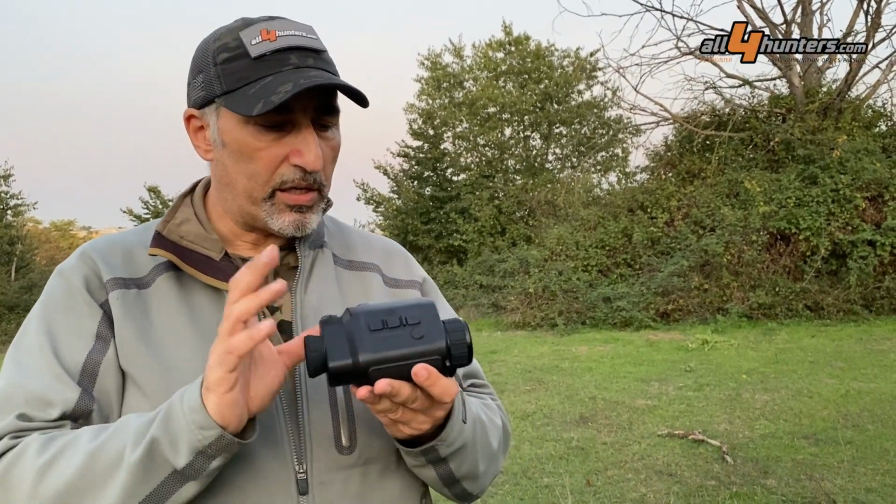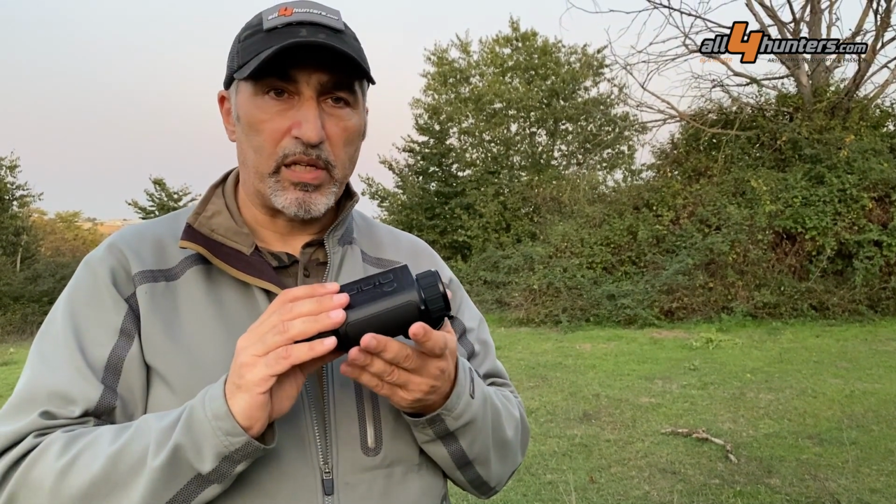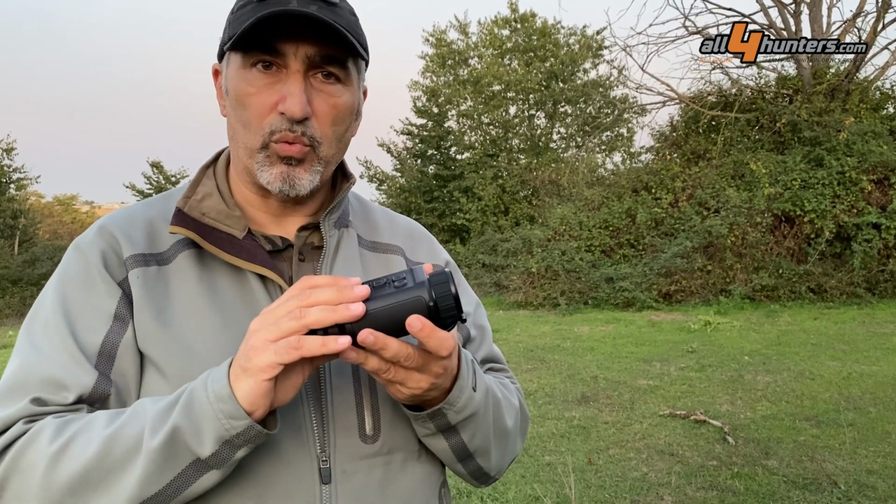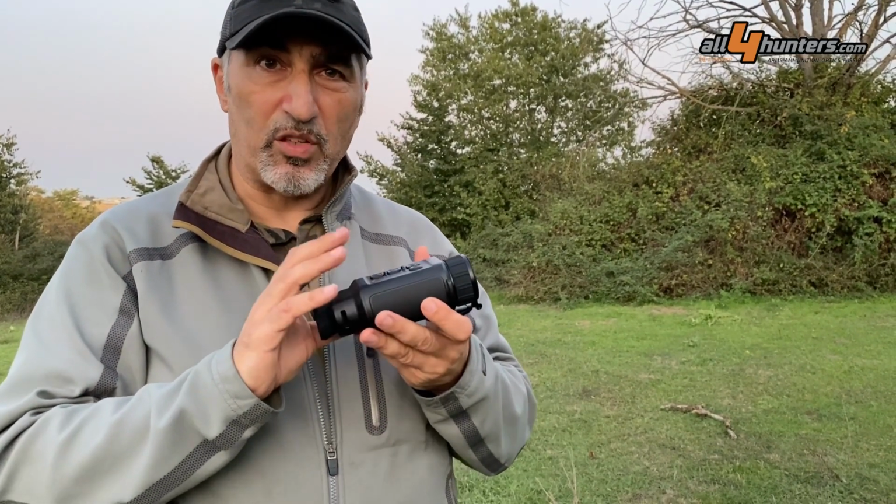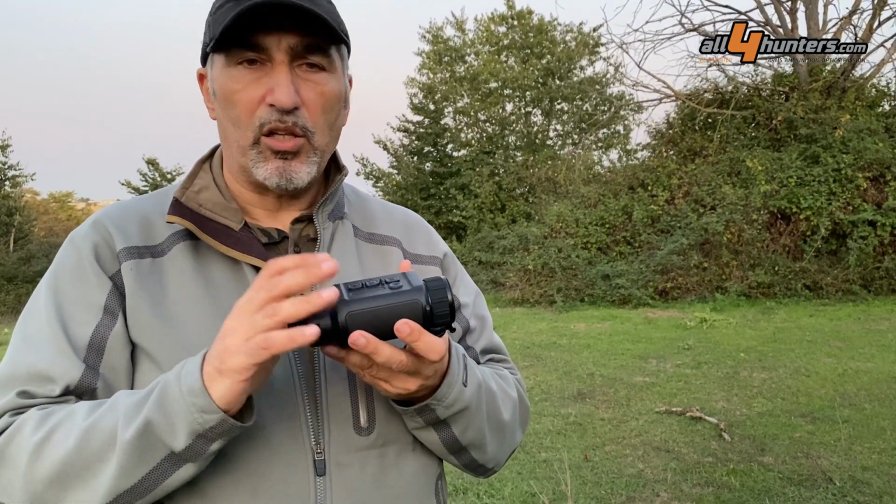I'm Franco and this is the Gecko 35 Pro LRF from Nitehog. This is a thermal imaging monocular that has a lot of features that are interesting for the hunter, such as high resolution 640 by 512, possibility of video recording integrated into the device, a laser range finder, the possibility to connect to a smart device, and a lot more.